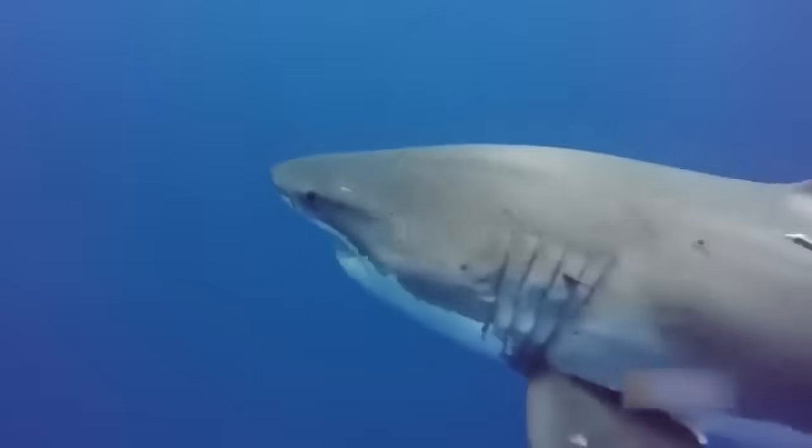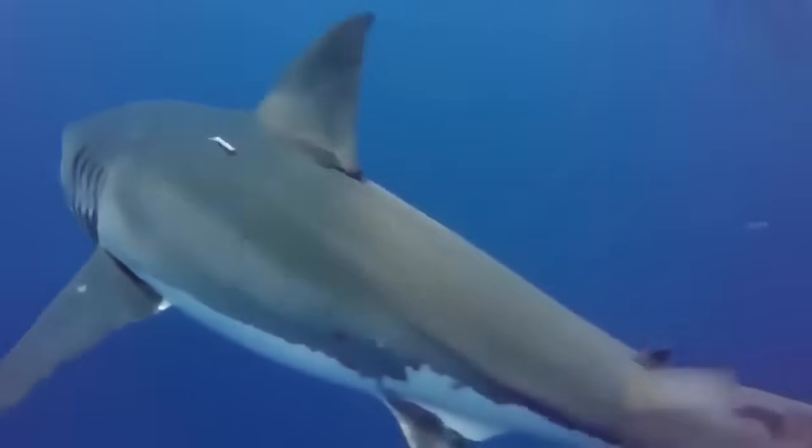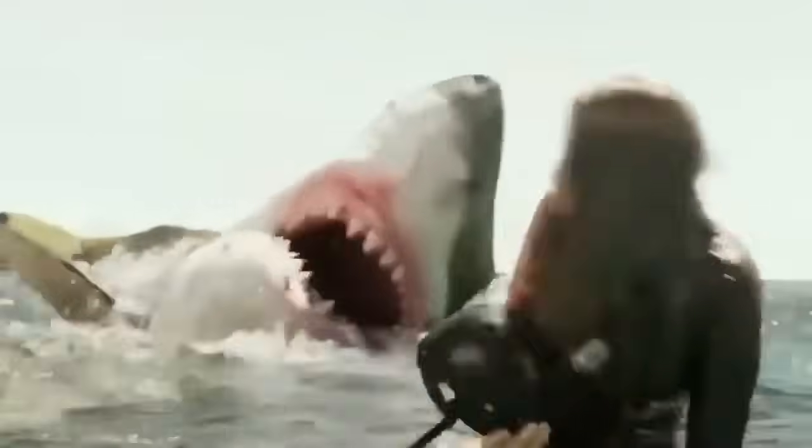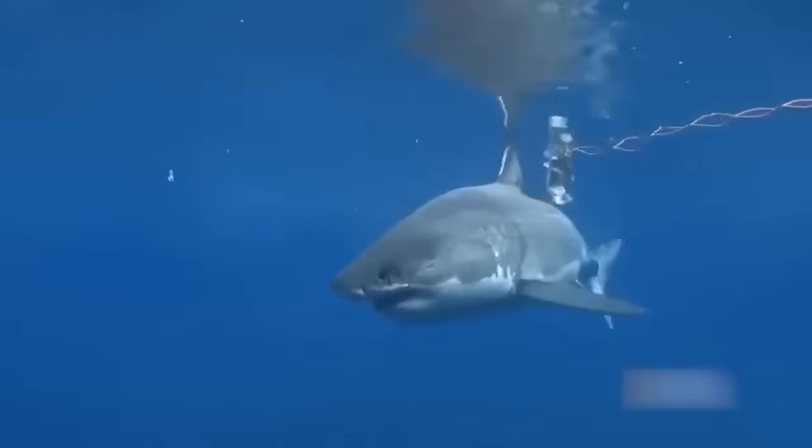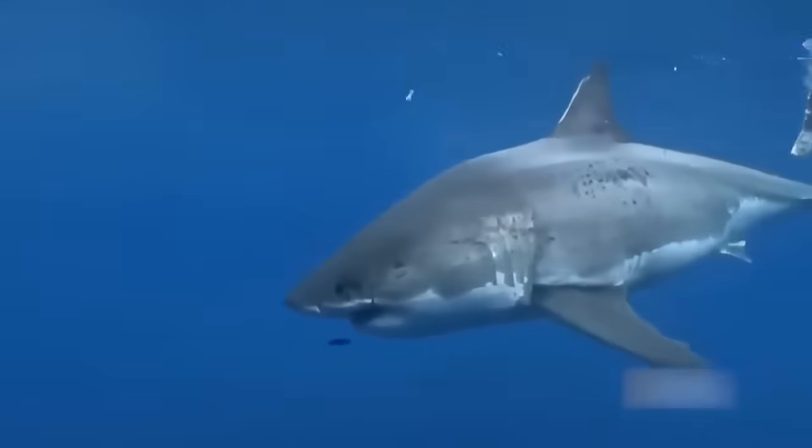Great white shark. You know what's scarier than a shark in a horror movie? A real-life great white shark. These bad boys can grow up to 20 feet long and have a bite force that can crush bones. And let's not forget about their famous razor-sharp teeth. One bite from these guys can be deadly. So the next time you're swimming in the ocean, remember to keep your eyes peeled for the great white shark, the ultimate predator of the sea.